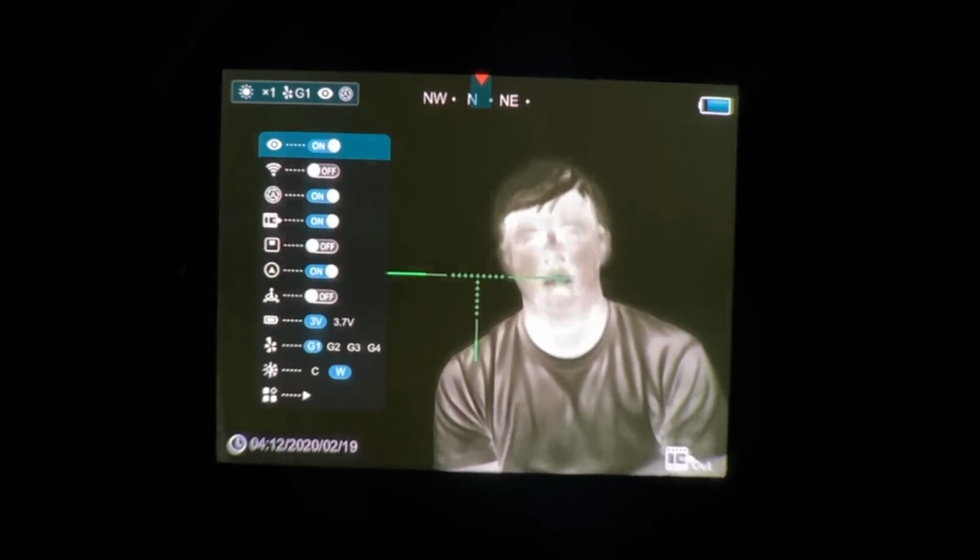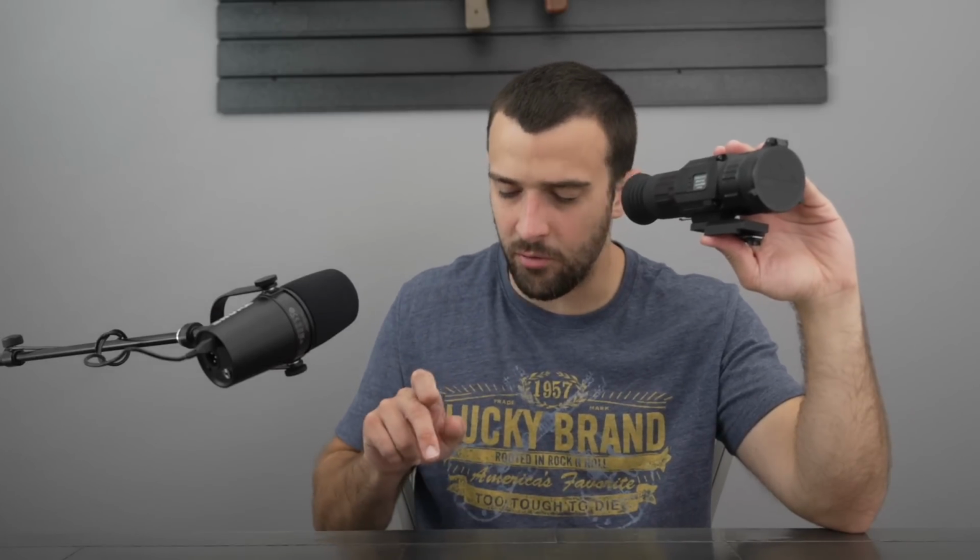Something pretty sweet as well is you could go through the menu, turn on Wi-Fi, connect to your phone, and you could get the Bering Optics app on your iOS or Android device. Once you're connected, you could be on your hunt, on standby. Finally, some feral hogs come up. You can start recording on your phone, place your shots, stop recording on your phone, and it immediately saves to your photo or video library on your iOS or Android device.